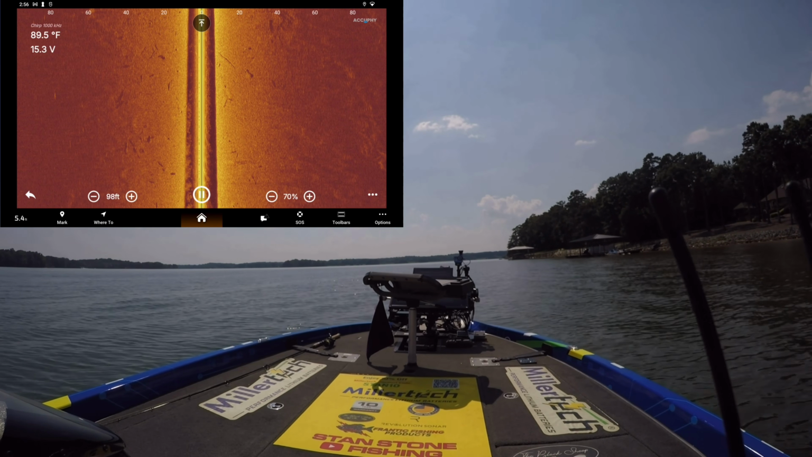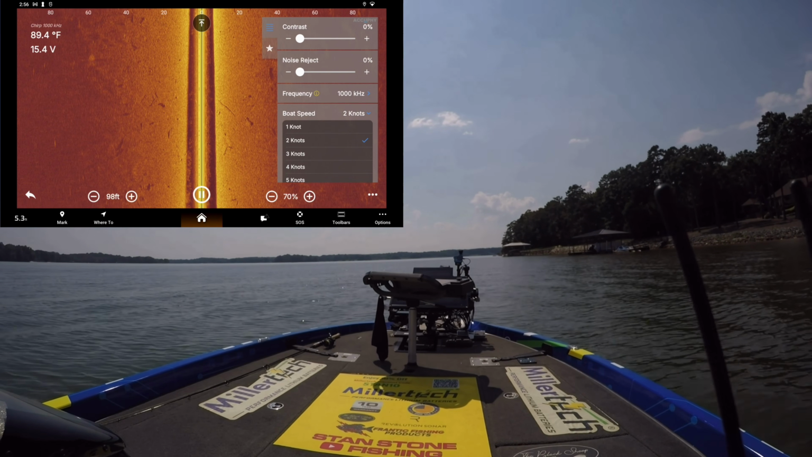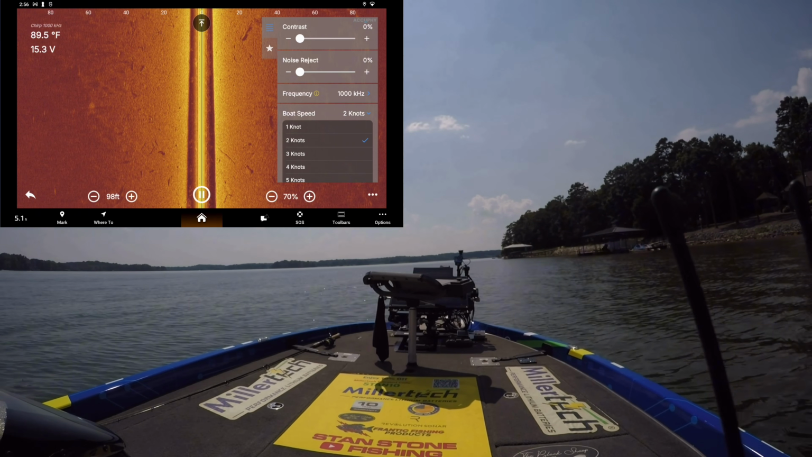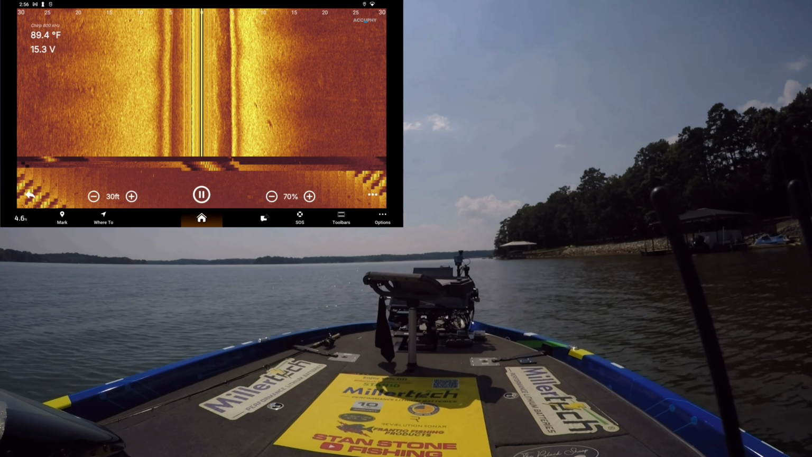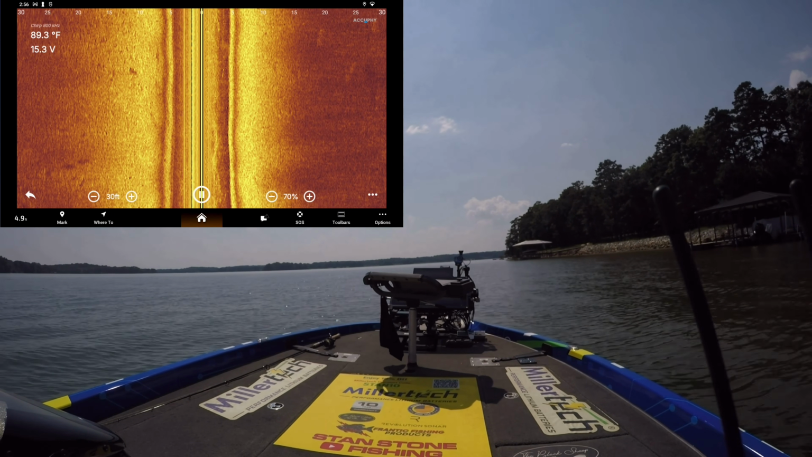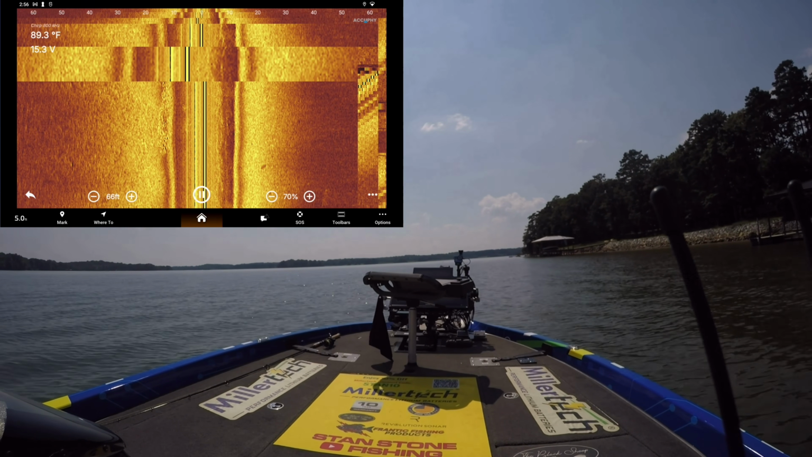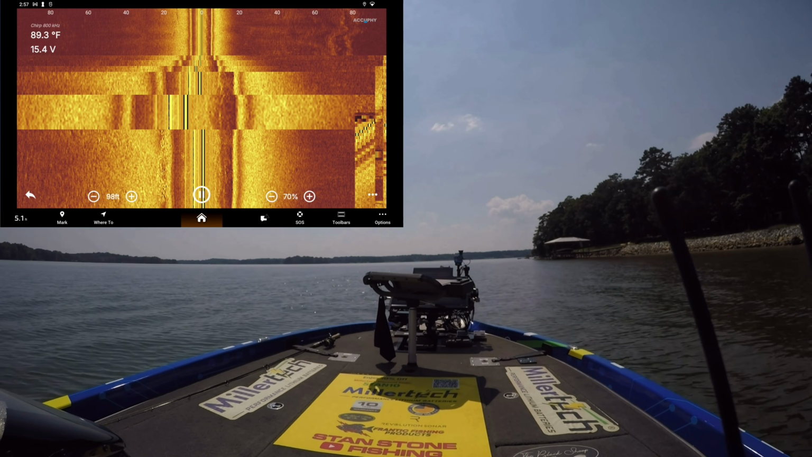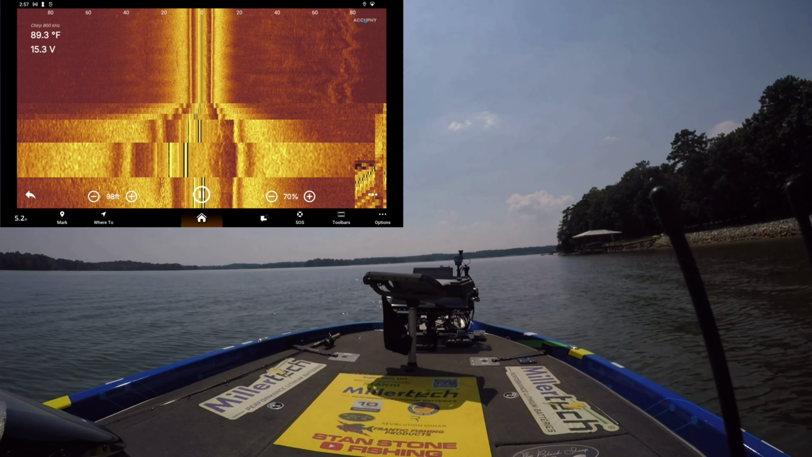Now if we go to those 3 dots, I'm going to push those. We've got contrast at 0, noise reject at 0. I've got 1,000 kilohertz. Now, if we want, we could try to change that to 800. So that's at 800 kilohertz. But it changed to 30 feet. So let's go back out to the same feet. See what it looks like at 800 kilohertz. I'm going to make a turn here.